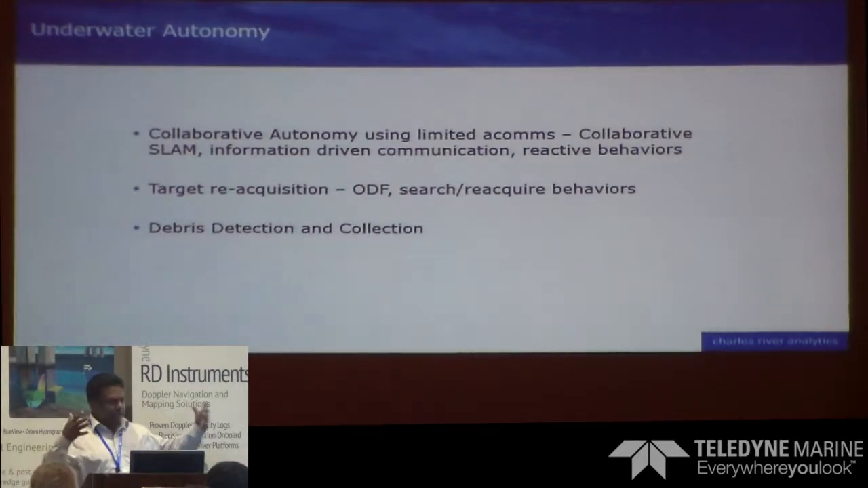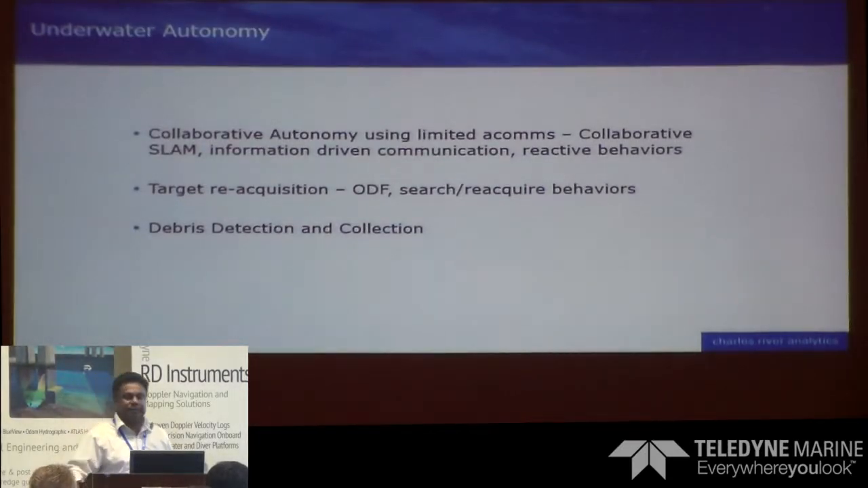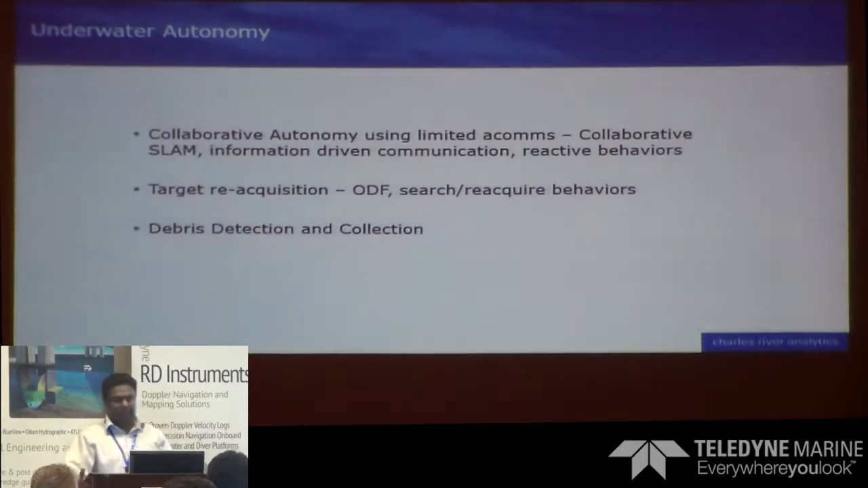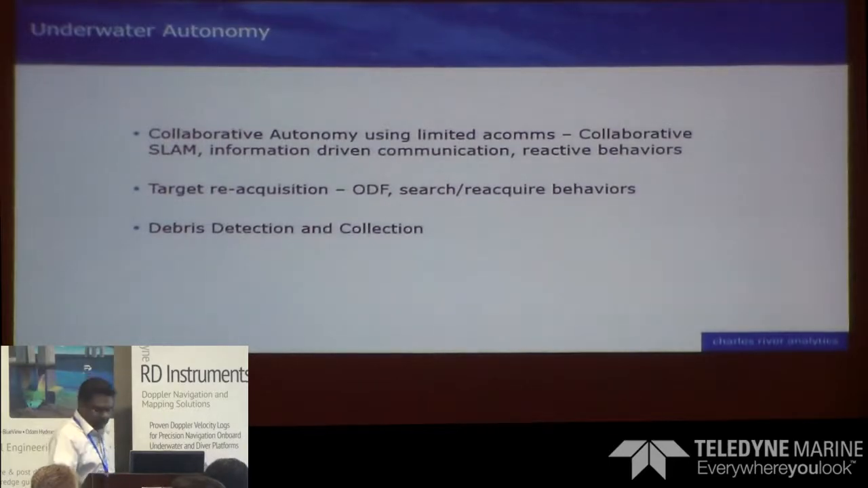So if you see many hits on geometric shapes, that is the area that you might have something interesting. So to react to that, get the AUV close by and do high resolution sampling and use visual imaging to identify the target. So that's one operation scenario.